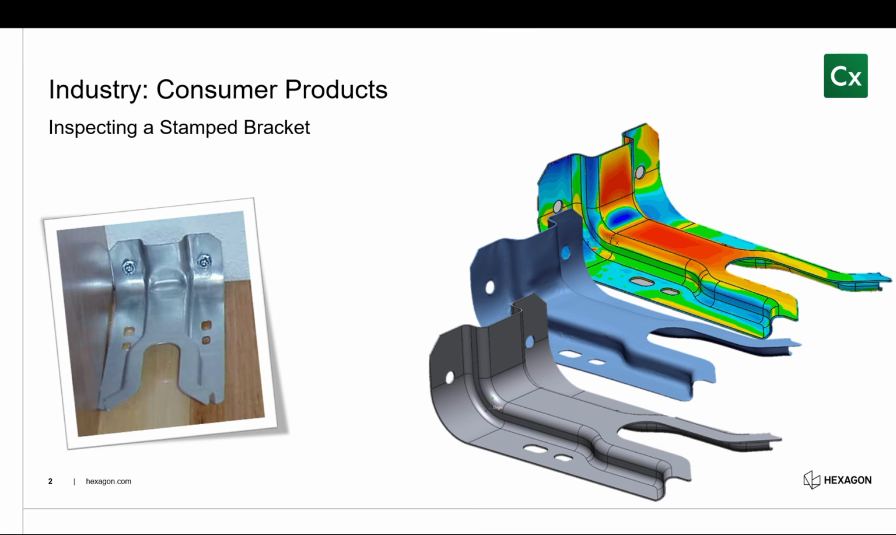I believe we actually covered this in the RE lab, so if you want to learn how to model this from scan data, be sure to check that out. But today we're going to be bringing that same CAD model that we designed in DesignX into ControlX for the sole application of inspecting it, checking that it is to spec or analyzing its deviations.